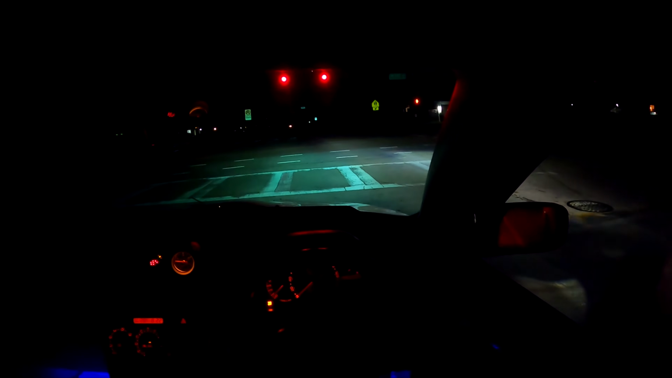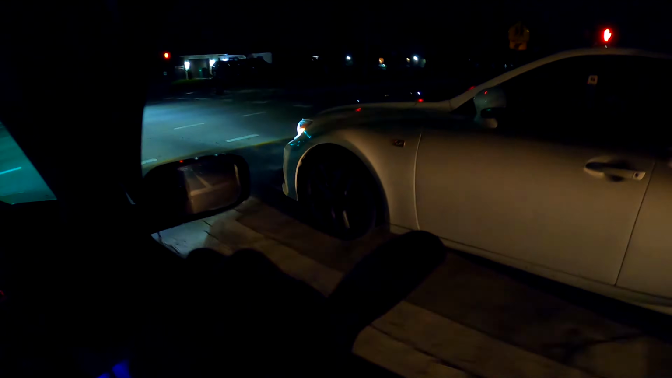Alright guys, what's up? We are officially on our way to the meet. It's just right-hand drive? Yeah. Holy shit, that's a real Altezza? No, it's converted. So technically it's still legal. Okay. Thanks, brother.